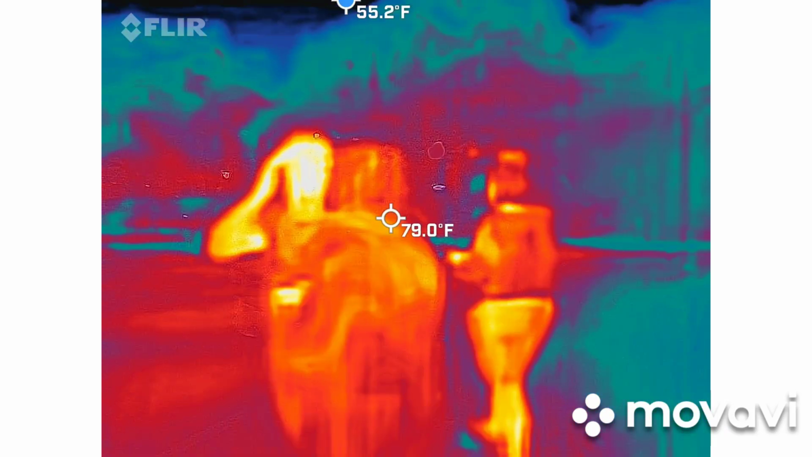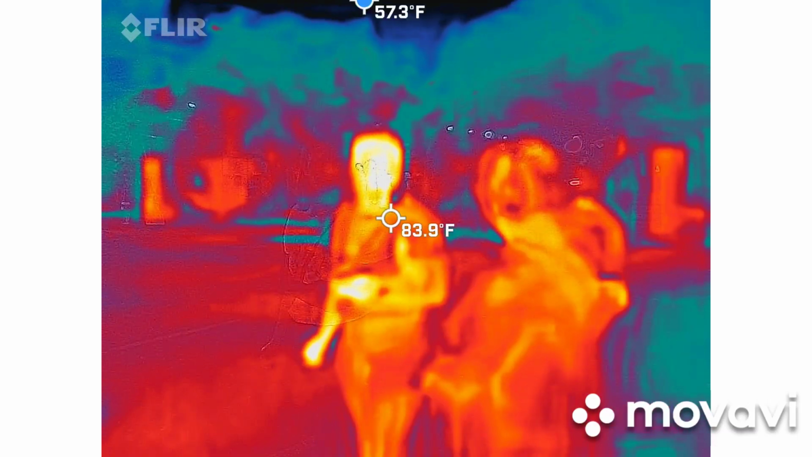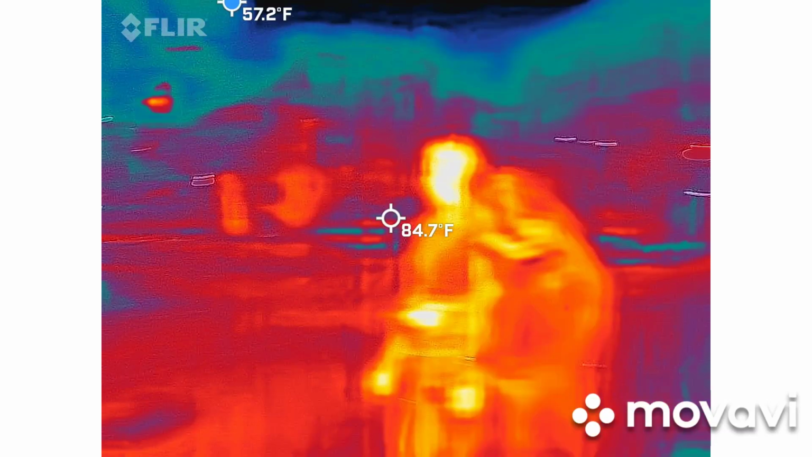I carry 5 batteries for this exact reason, when I'm on my own investigations.